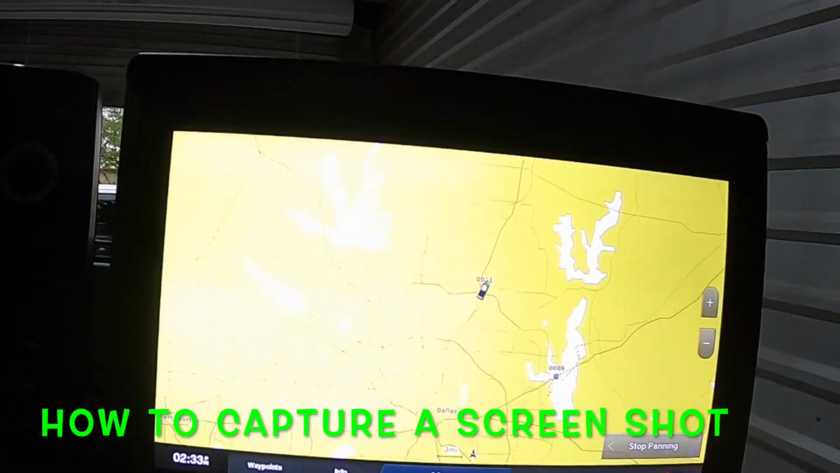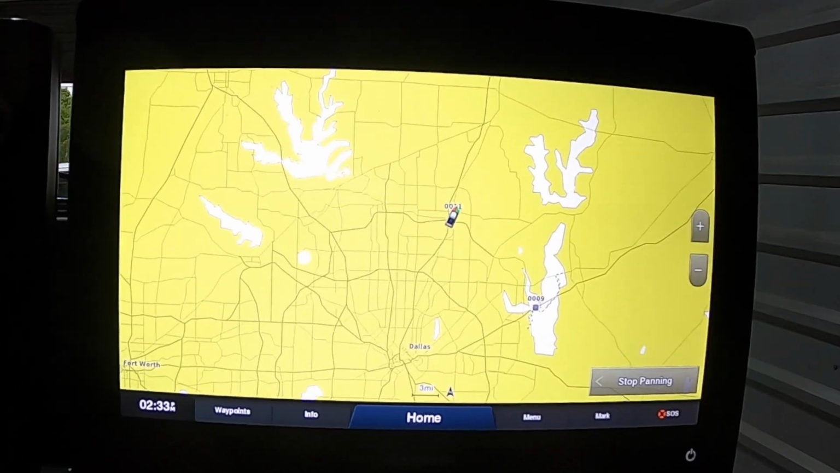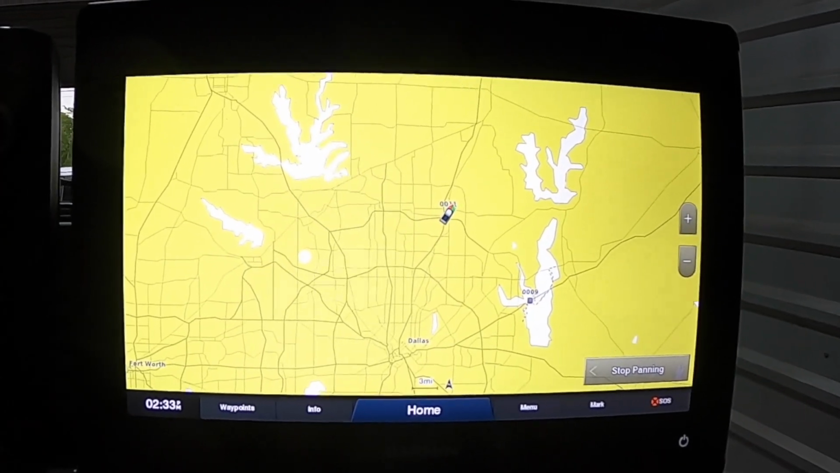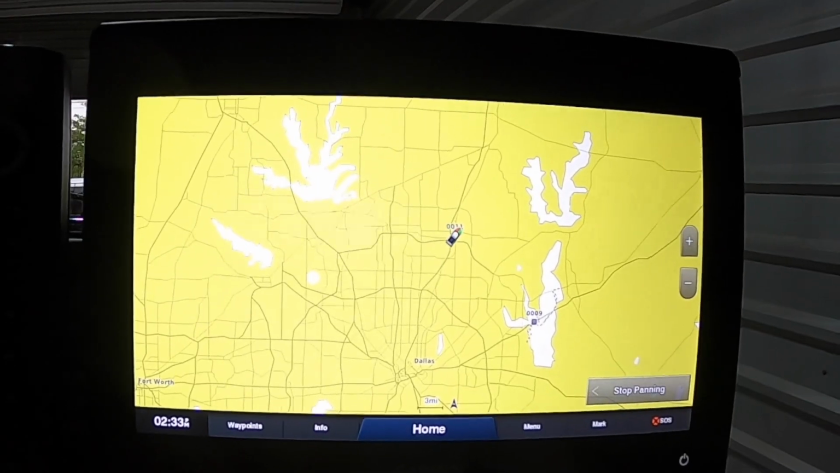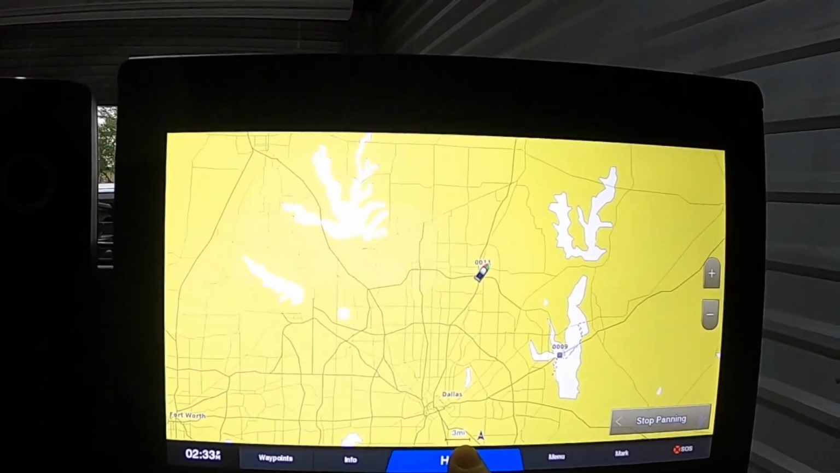Okay, one of the questions I got the other day is such a simple thing to do, and they've all gotten better at this. Say you see something on your graph and you want to share it, so you want to do a screenshot. It's incredibly simple. You do have to have a micro SD card in the back of the unit. All you have to do is press and hold home page.